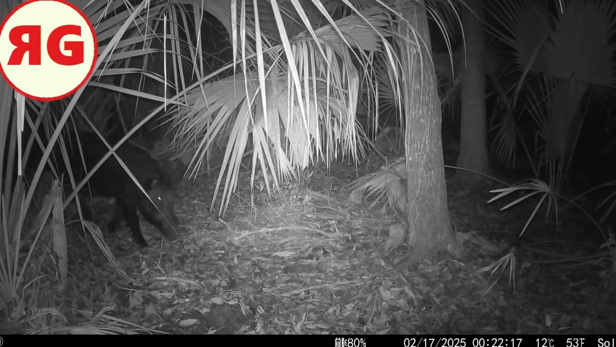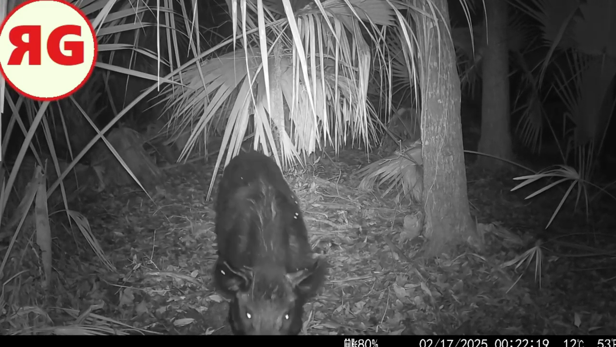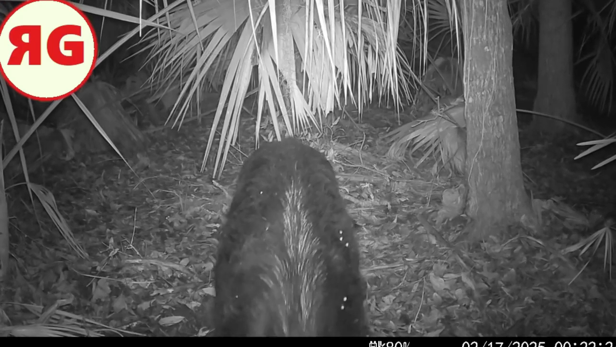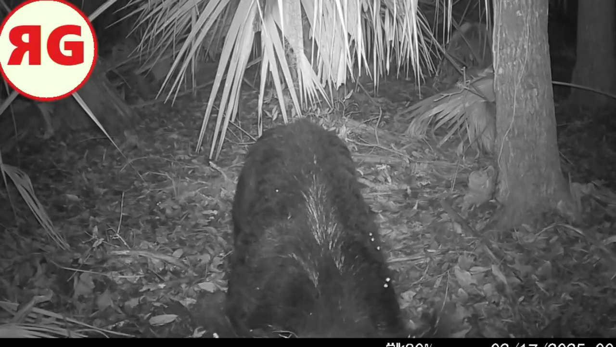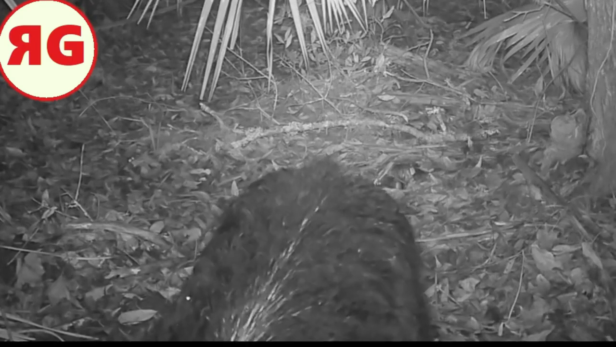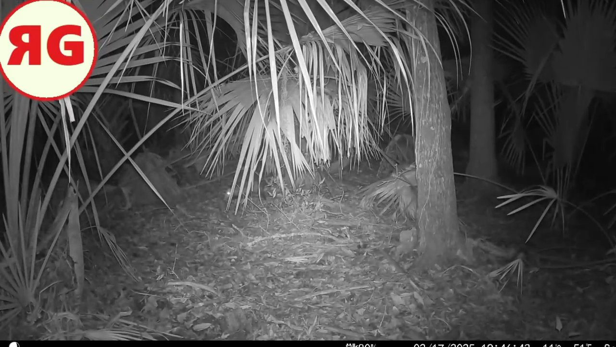Here we have another location. There's, well, that's a little pig, obviously. Hogs, I guess they call them. To me, they're all pigs. But in the background there, you can't see it even during the day.